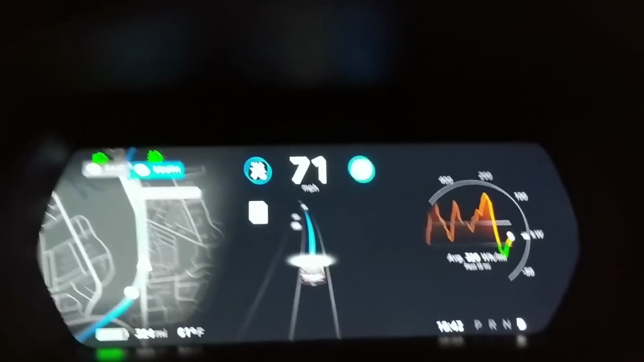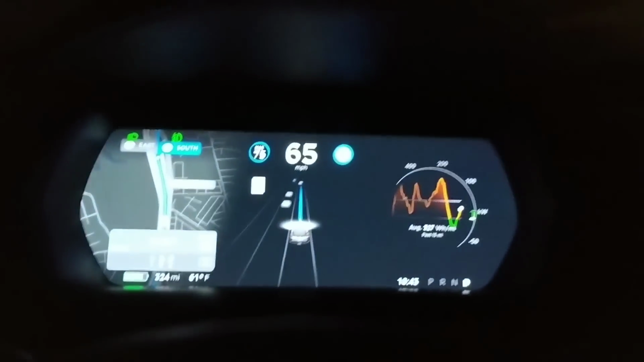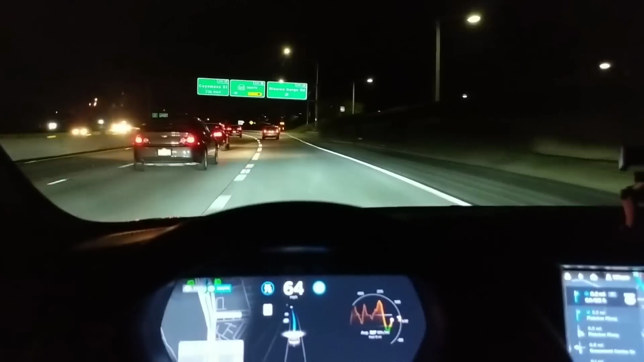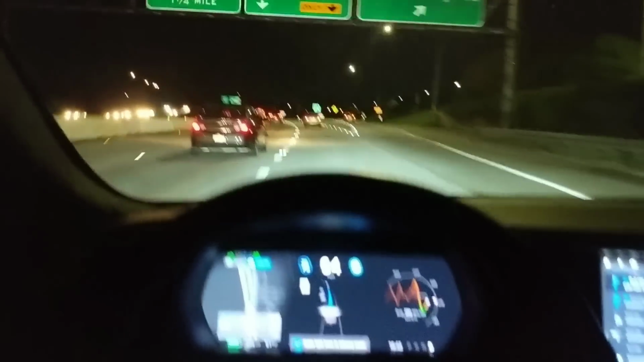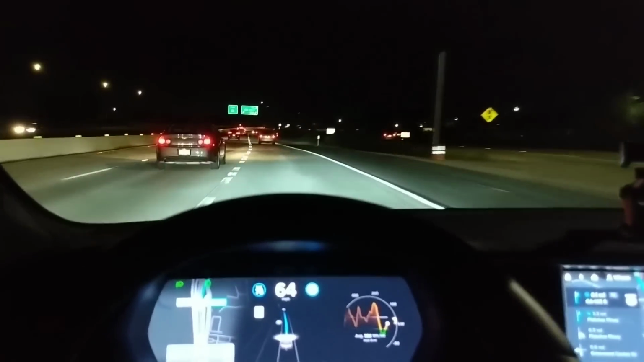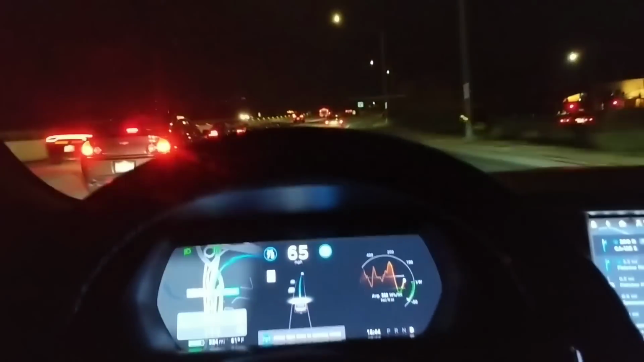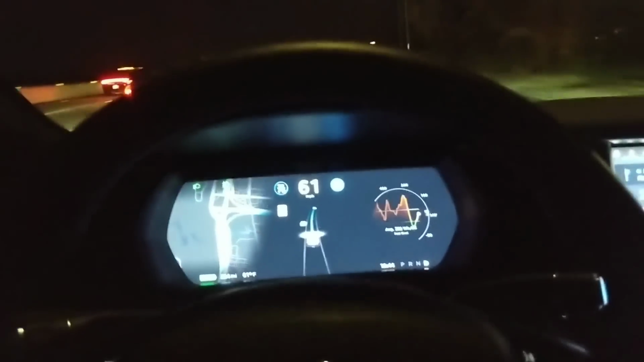Then let's wait and see. So it's almost there. So now let's see what will happen. So the car should basically follow the 125 south. Now take exit 15 on the right. And it should slow down. So let's see.